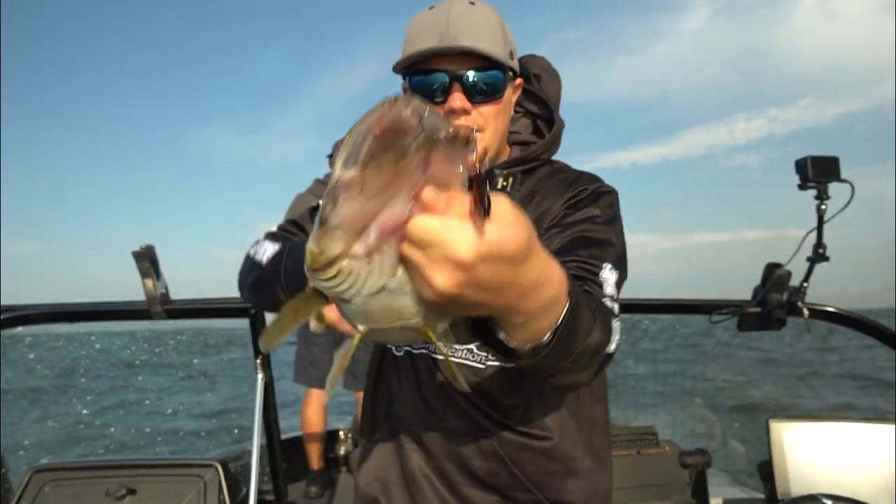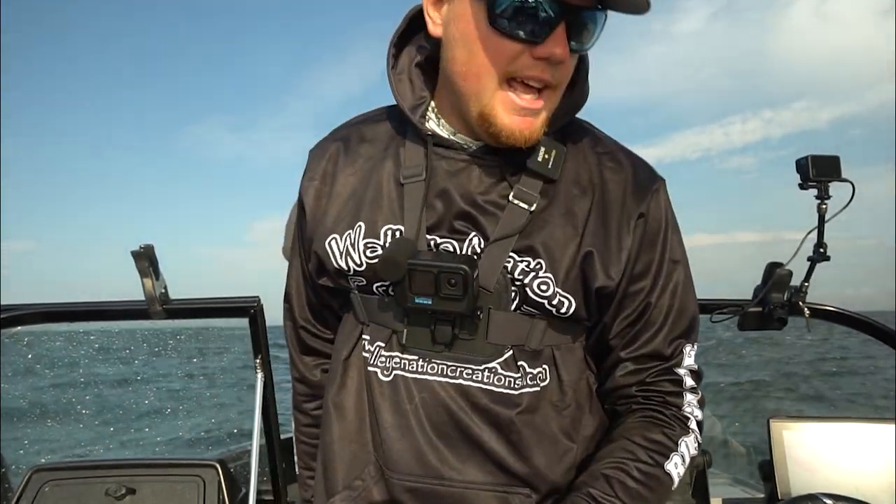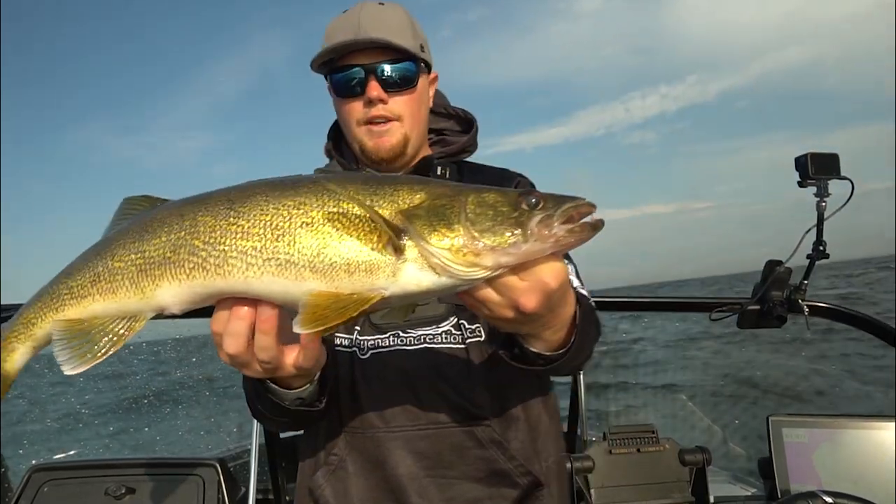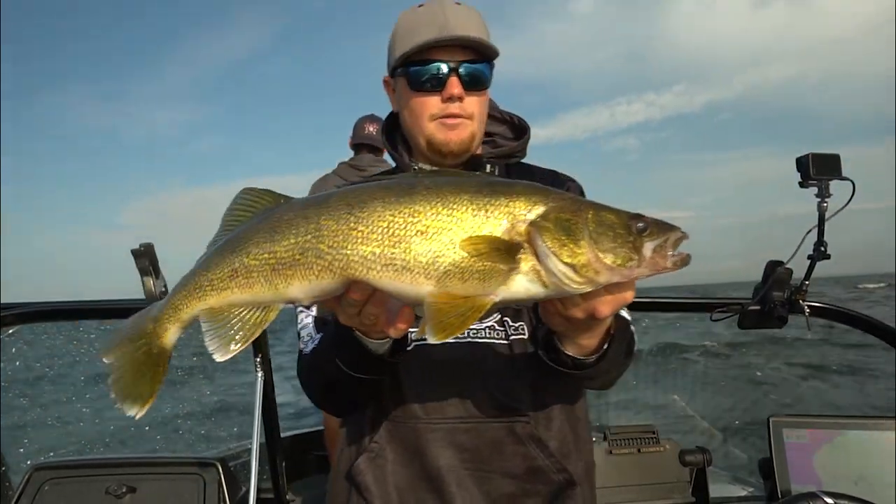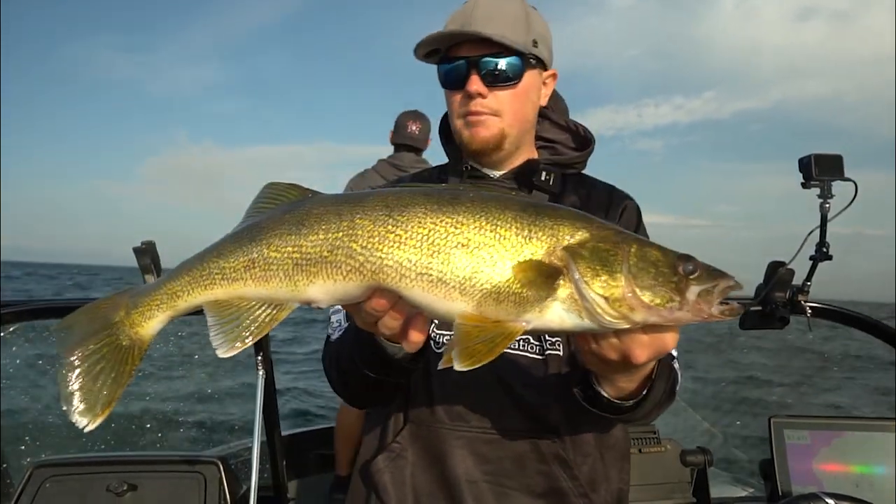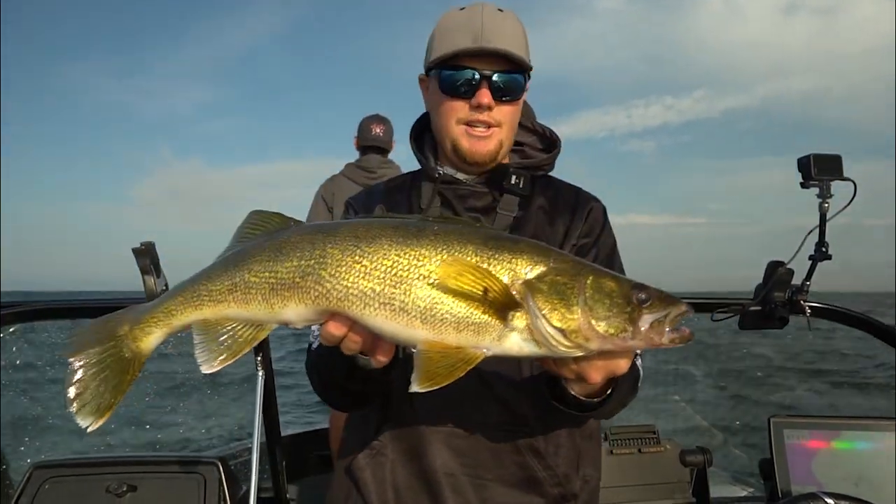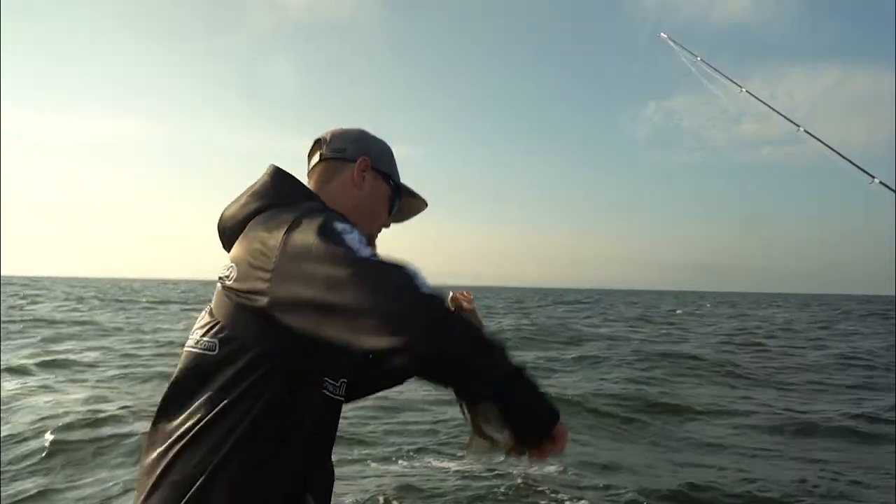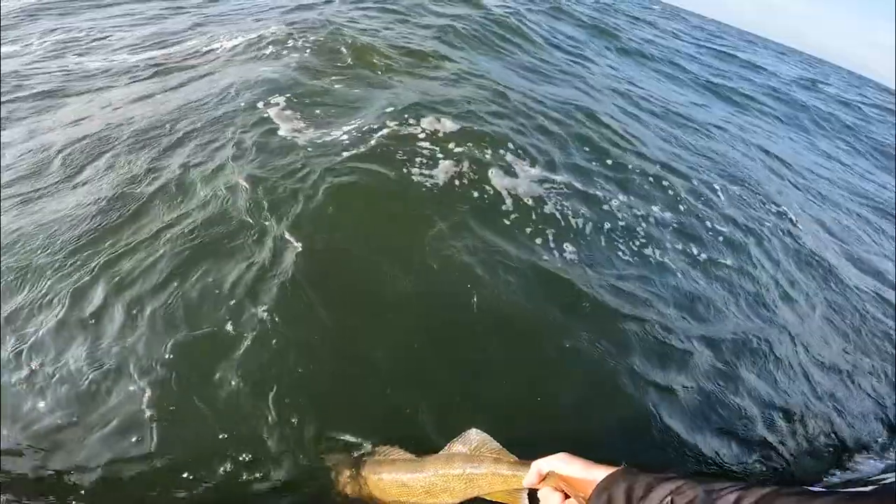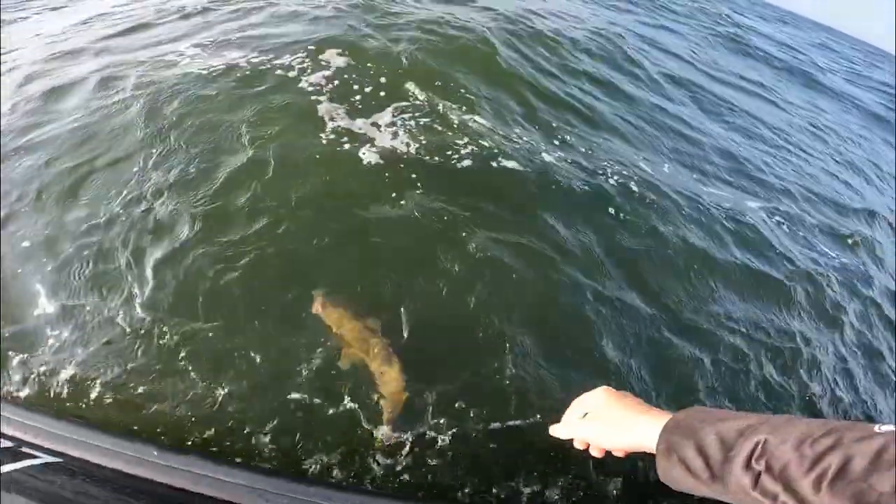Smoking fish this morning on an angry Green Bay day. Green Bay gold. Probably another, I'd say 24-incher maybe. We're not gonna throw that one in a live well. We're gonna let this one go. Keep those smaller ones today, but just another gorgeous fish. We'll let her go. All fired up, ready to go, I think. There she goes.